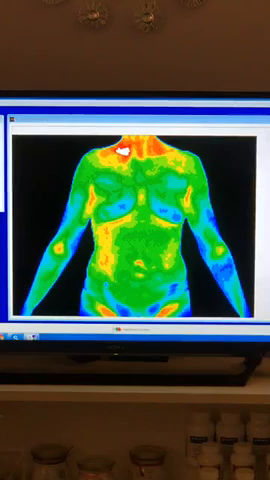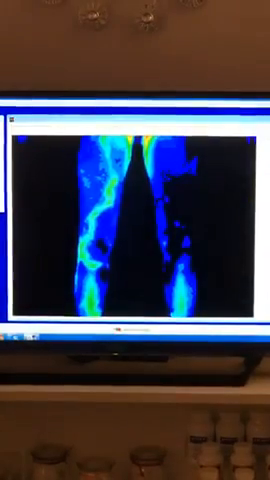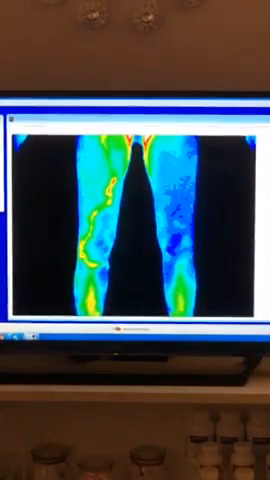All right, so you can see that tummy. Most of yours is in that ascending, so that's kind of interesting. Look how much warmer your right leg is than your left. Why? Yeah, it's your circulation. I'm not sure. Ooh, look at that.